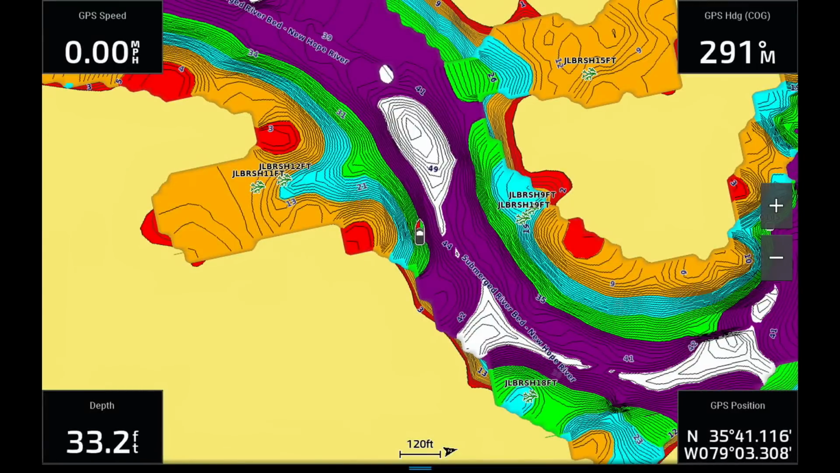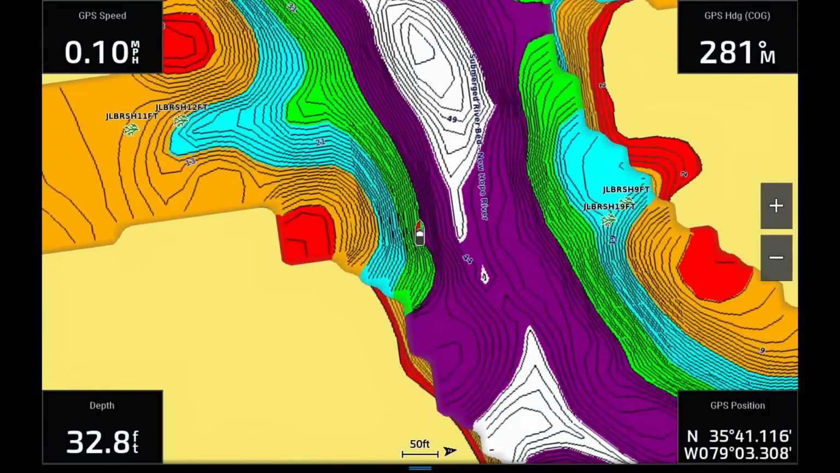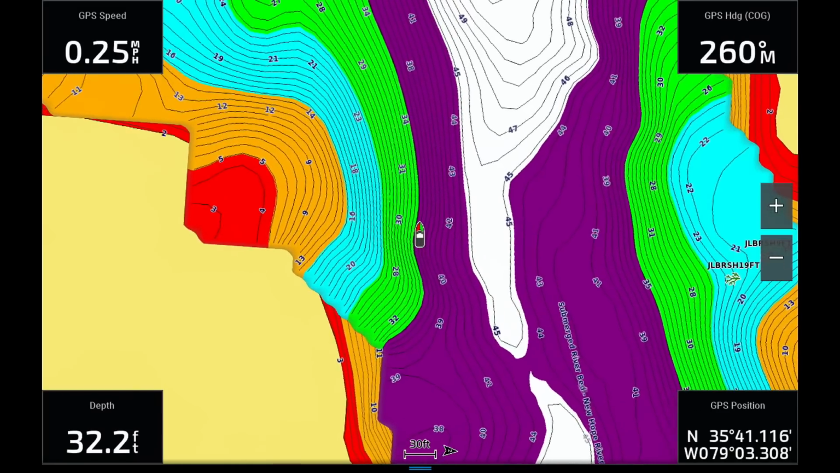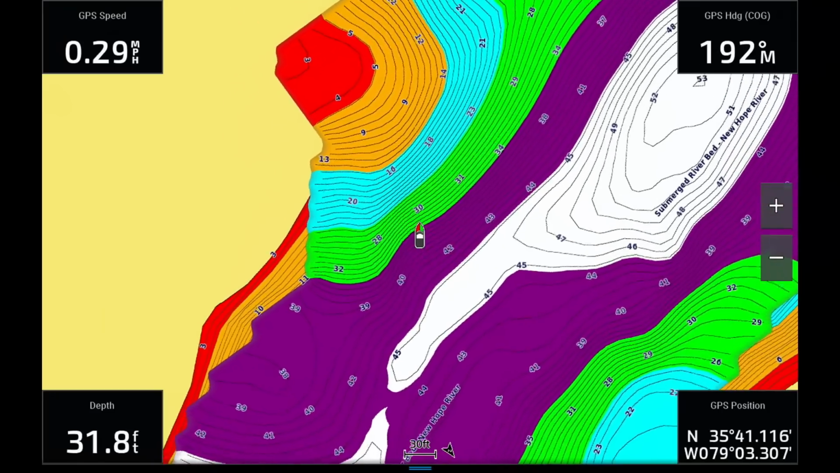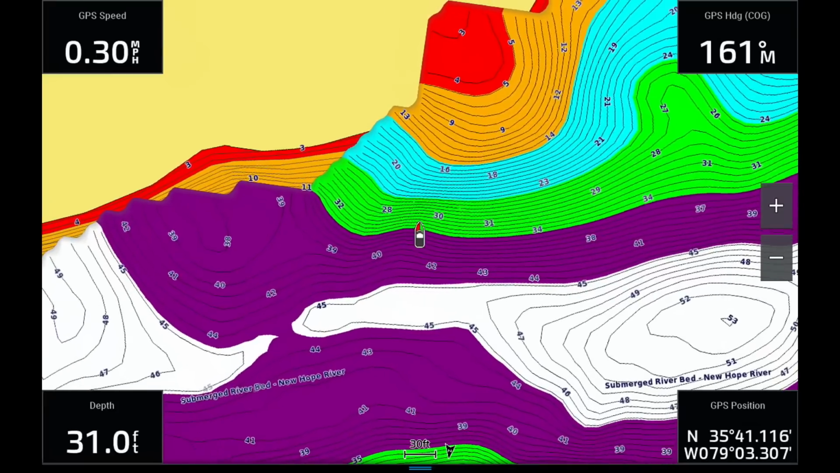All right, we're recording. So right here you can see this water, and you see these contour lines between this green color and this purple color, and these contour lines are fairly close together, which means it's a ledge, so there's a drop off.